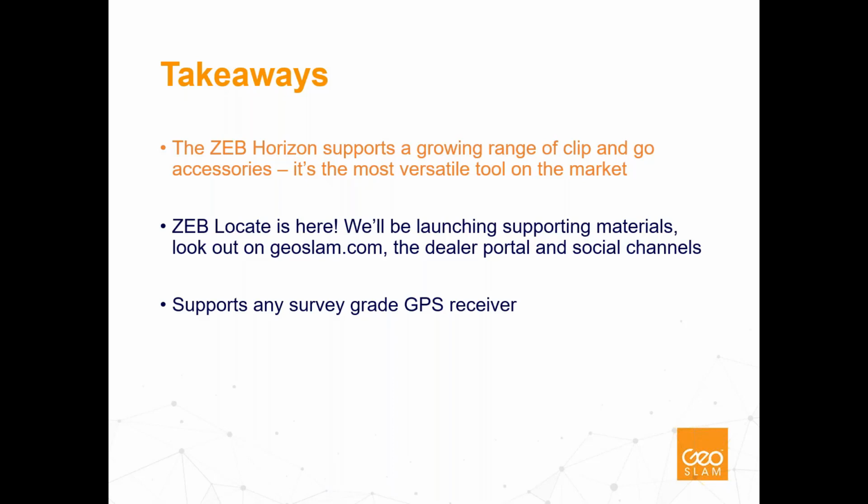So that's dependent on the type of receiver you use. But as I said, we support a wide range of survey grade GPS receivers. So if post-processing is going to be a challenge for you, then there are systems that will post-process or give you positional data in real time.